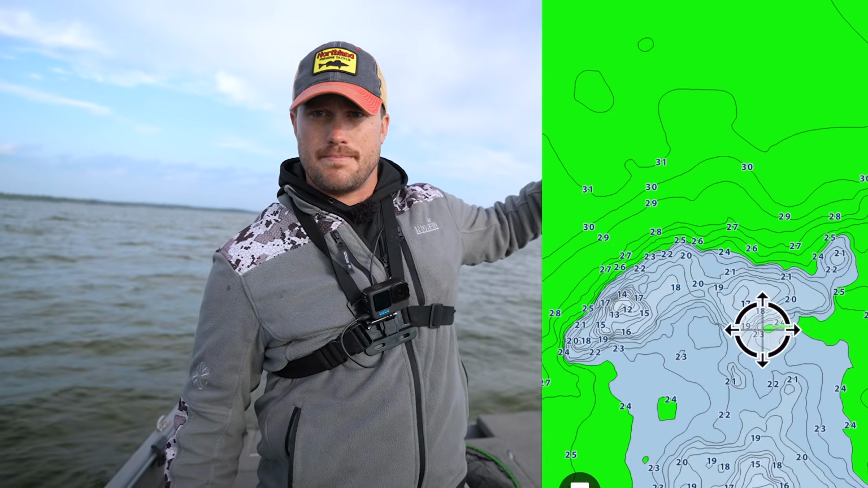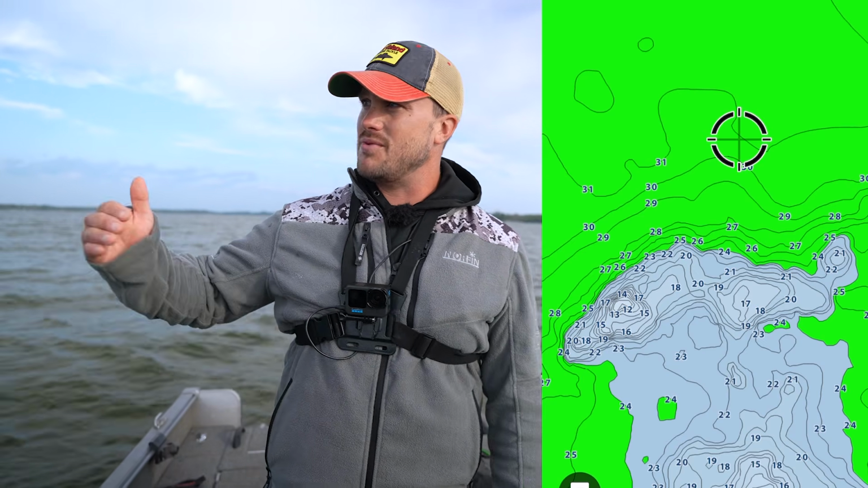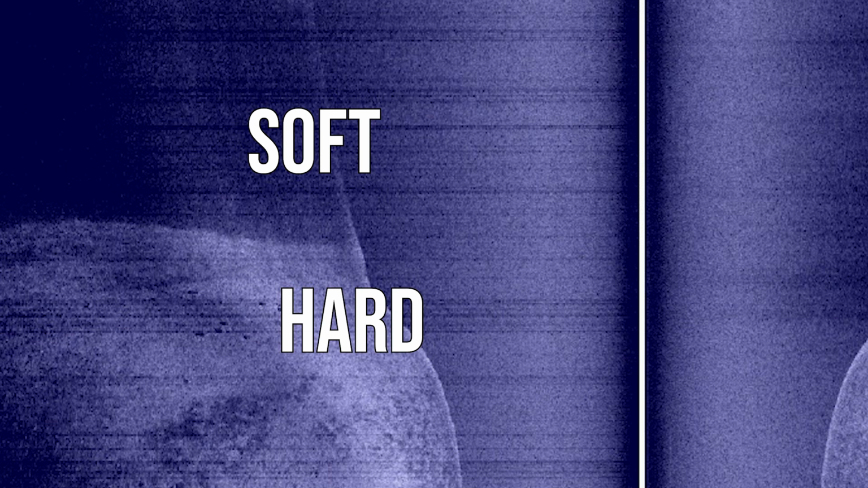And so that kind of leads us into our next pattern. That fish was suspended, but again, we had that steep break, that hump on top. Then we were fishing that flat for a little while and caught a couple fish on that flat. Now we're working towards the edge of this flat, and what happens is it's a hard bottom flat that transitions to mud. That is one of my all-time favorite fall walleye patterns.